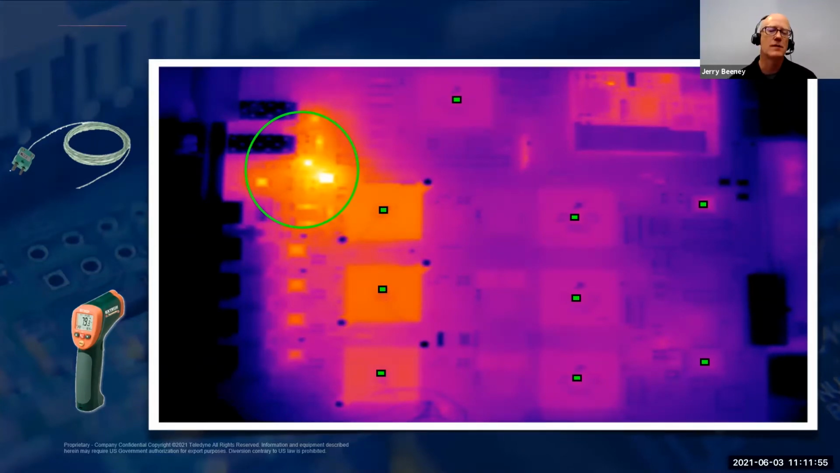And in less than 5 minutes, that customer learned more about their board design's heat signature than they had in months of using simulation models, thermocouples, and spot pyrometers. And the FLIR infrared imaging camera had an immediate payoff.